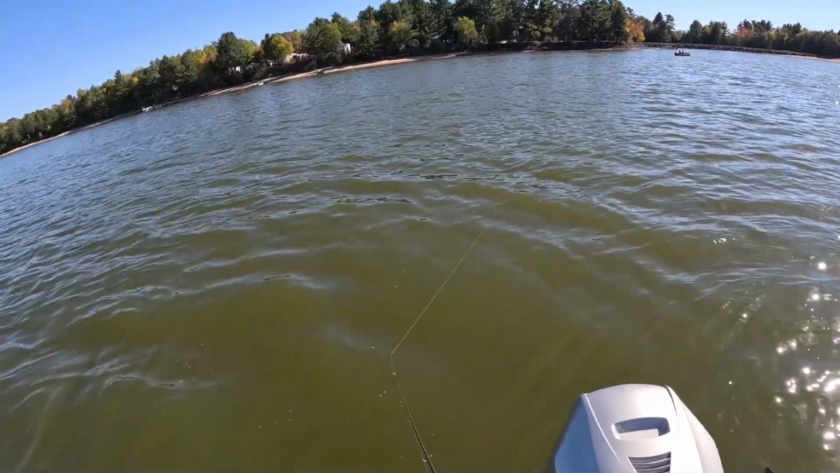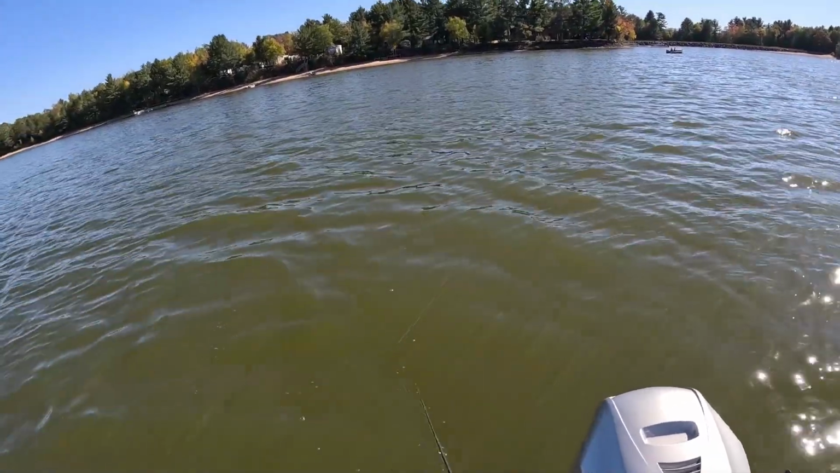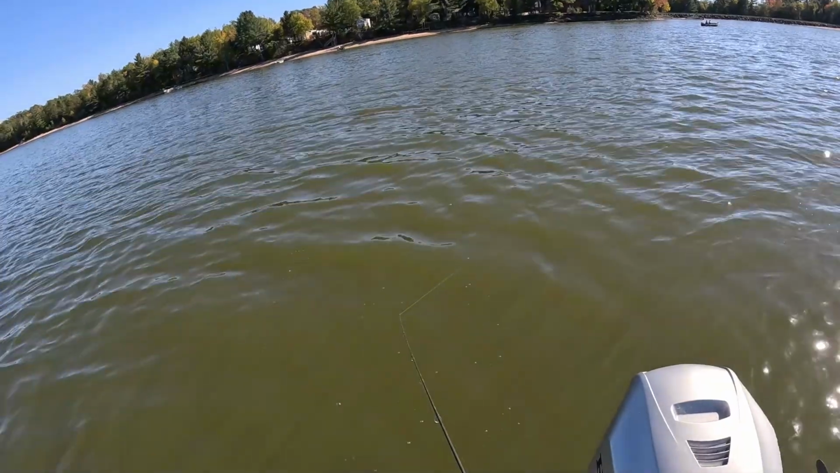But like I said, with boat positioning, it's important to be fishing straight behind as much as you can if you have a little bit of wind, just so you can feel everything.